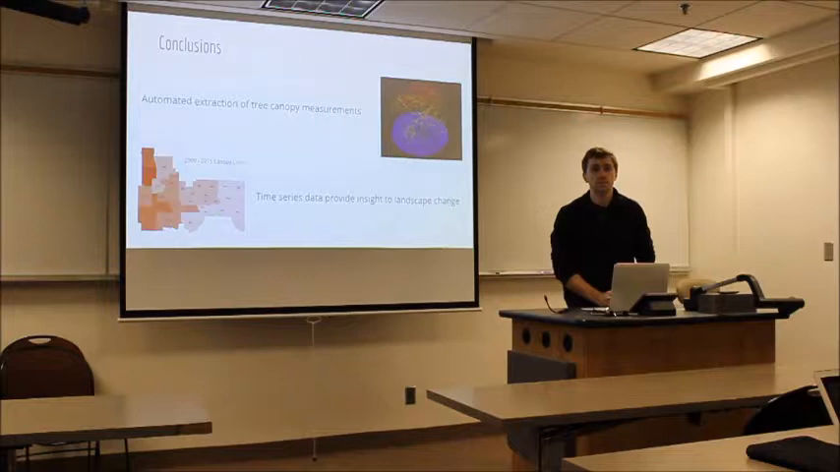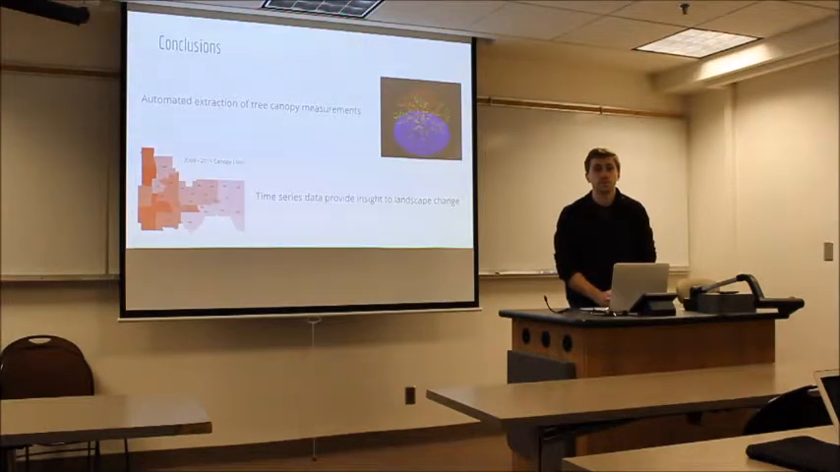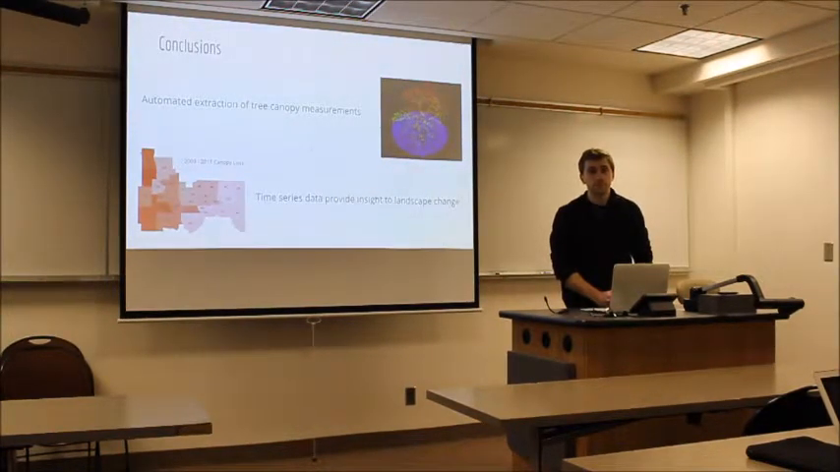An advantage of doing this kind of work in an urban area, in addition to the real value that you already talked about, is that there is generally wider spacing between trees, which makes it slightly easier to isolate individual crowns and so on. What are your thoughts about where the technology is and the kinds of techniques that you've used here?